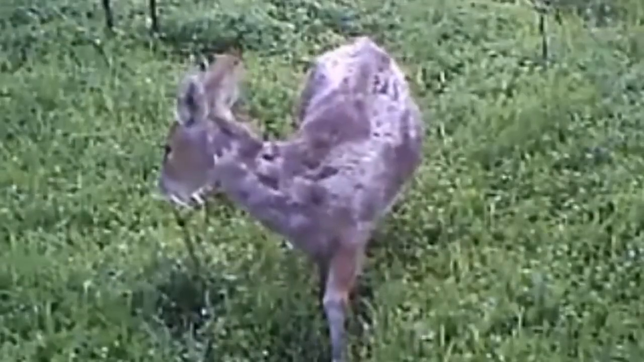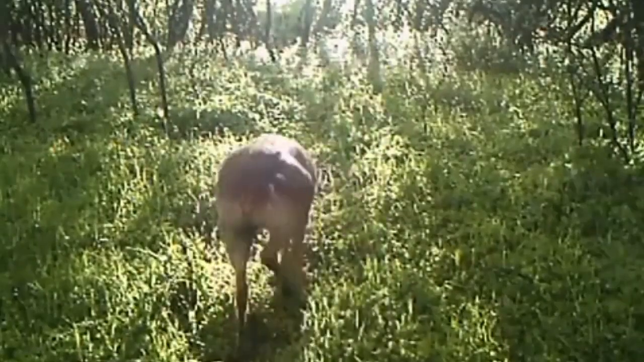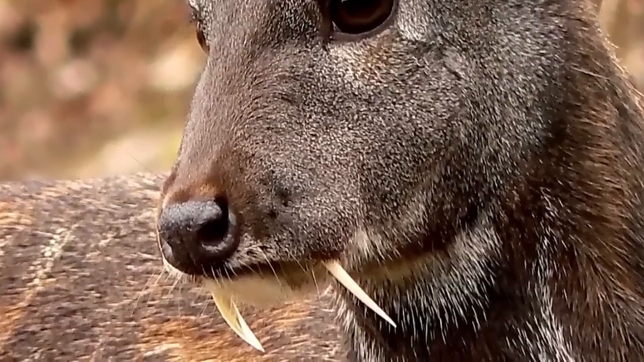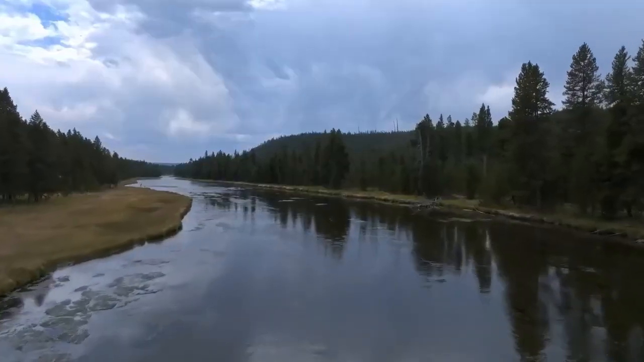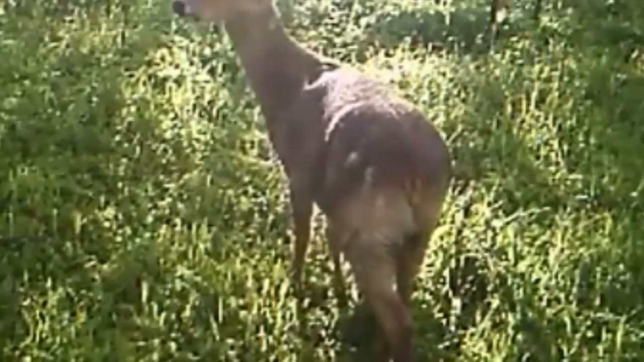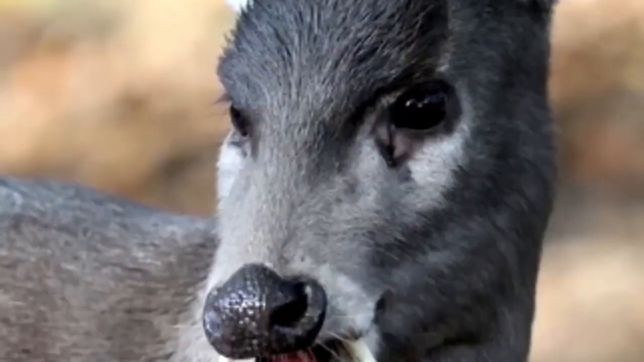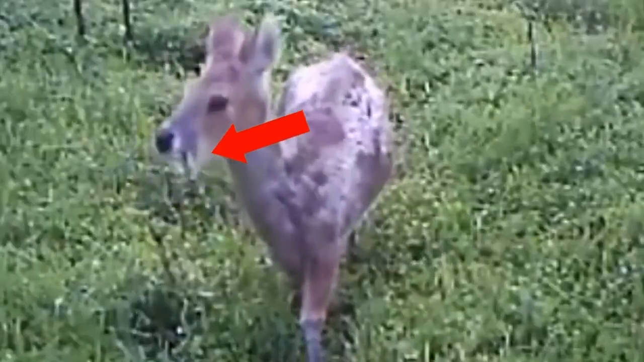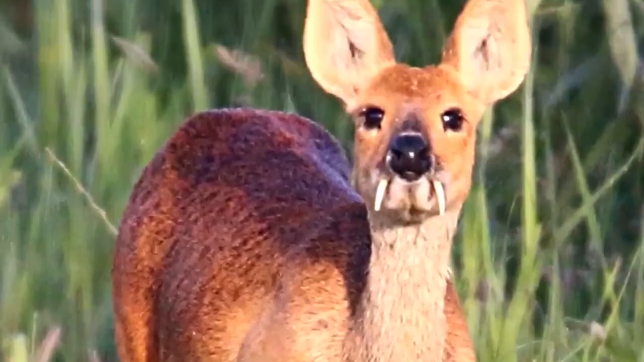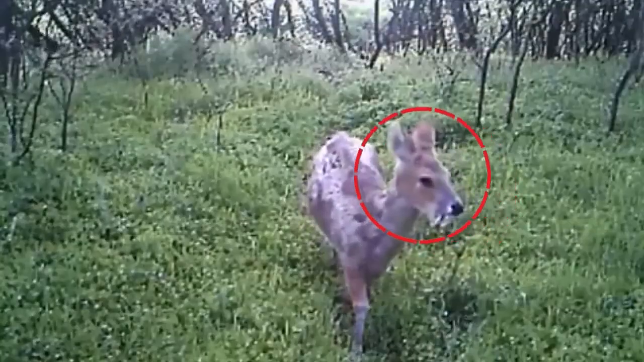A little herbivorous mammal that is indigenous to China and Korea is this Chinese water deer. Despite the fact that these creatures are smaller than an ordinary deer, their teeth are not. These vampire deer are found in wetlands and grasslands close to lakes and rivers. In China and Korea, these animals are protected species, and it is forbidden to hunt them. It is unclear why evolution picked fangs over antlers, besides the fact that it looks scary. This deer is undoubtedly a very unusual animal, and it is extremely uncommon to capture one on a trail camera.